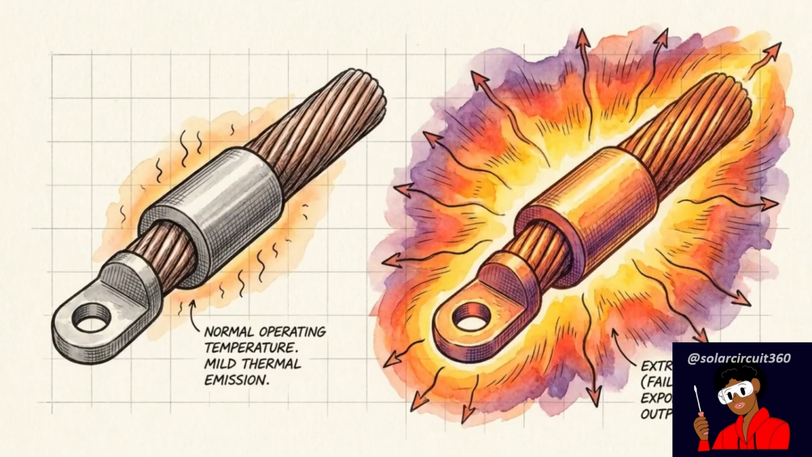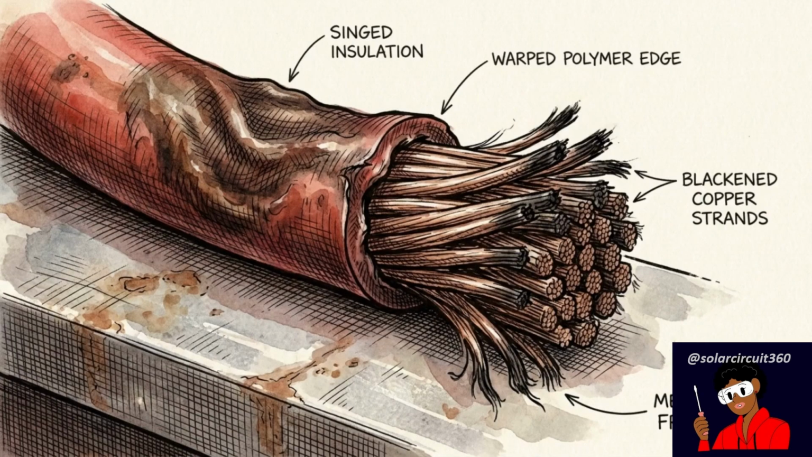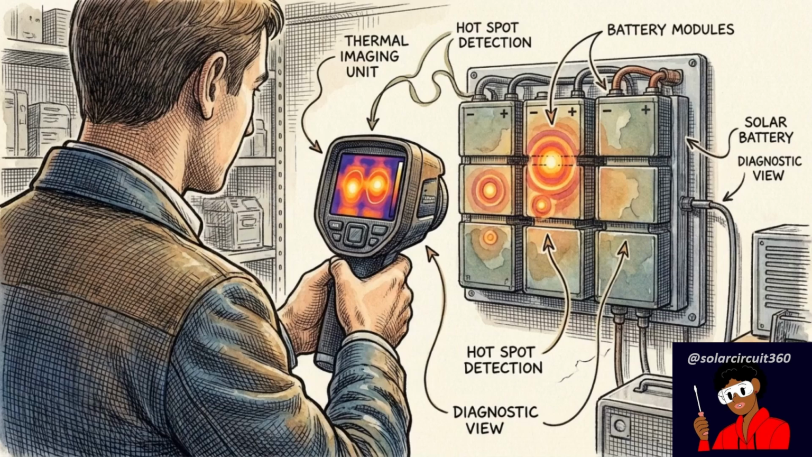This math dictates a harsh reality. Doubling your current results in 4 times the heat output. At high amperage, this exponential relationship transforms minor mechanical imperfections into critical thermal hazards. We can apply these physics to diagnose real-world wiring performance through macro-level observation.